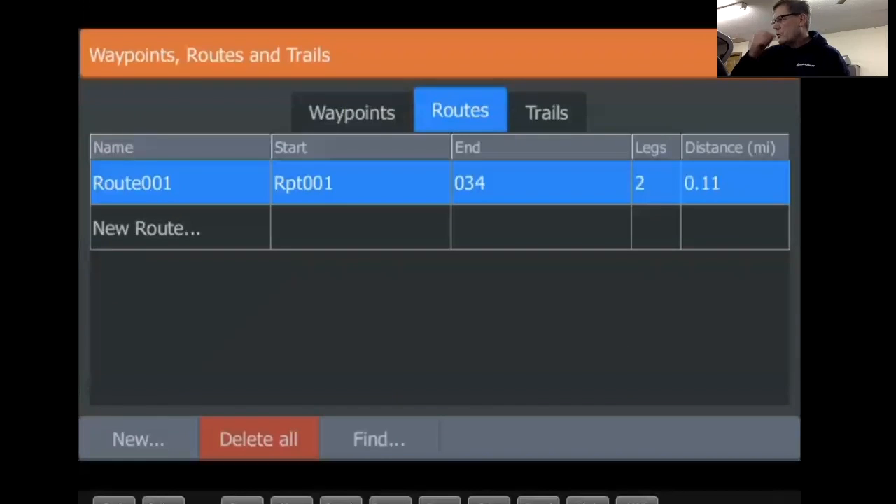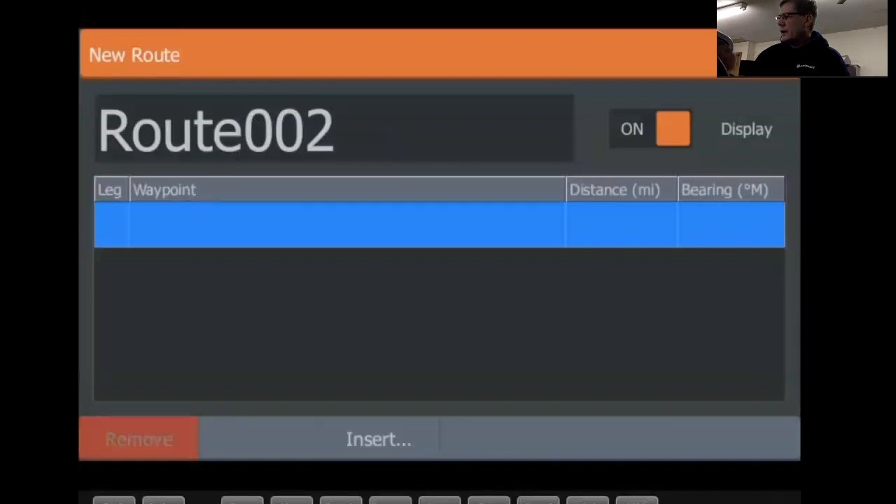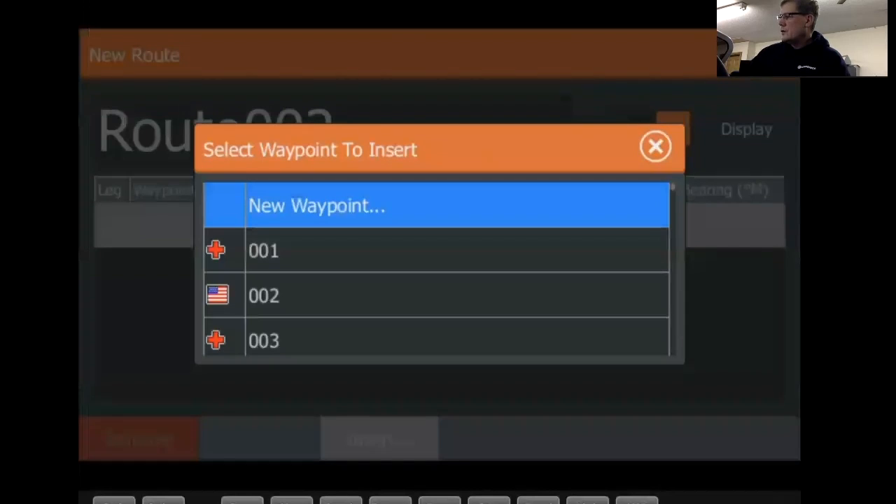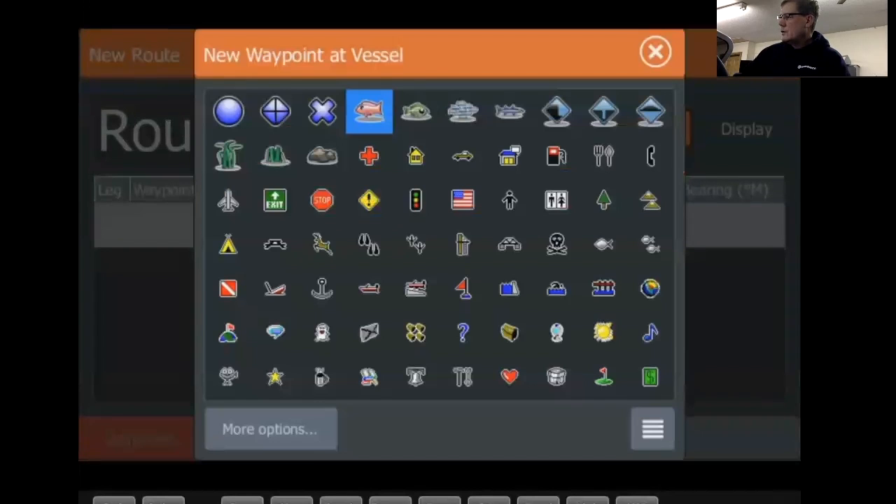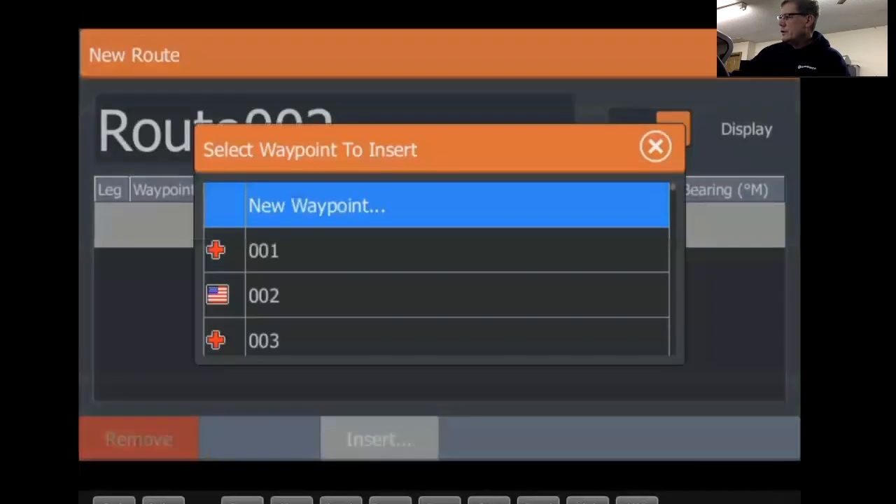Routes. Here's where you can create a navigational route. Let's say you got a route through a series of islands. So you create a route through this area to follow. Here's where you can go back and find that particular route. So let's say route to the islands. You want to create a new route. Tap on that. You can either select waypoints to drag in there or insert new waypoints. So let's say we want to create a route.